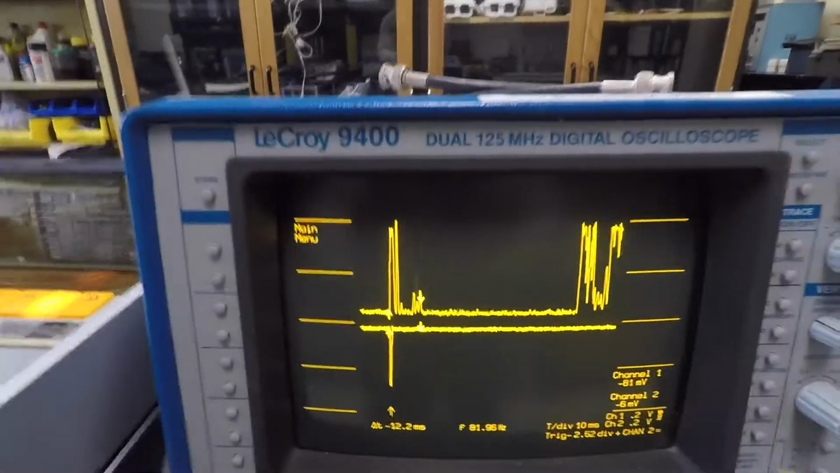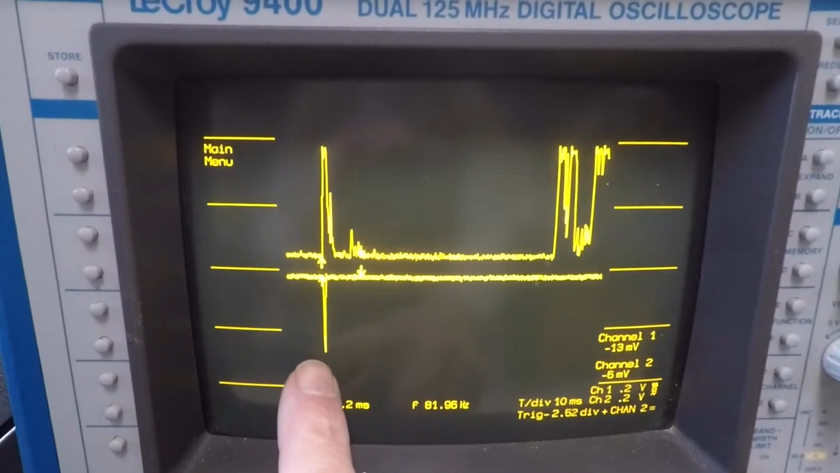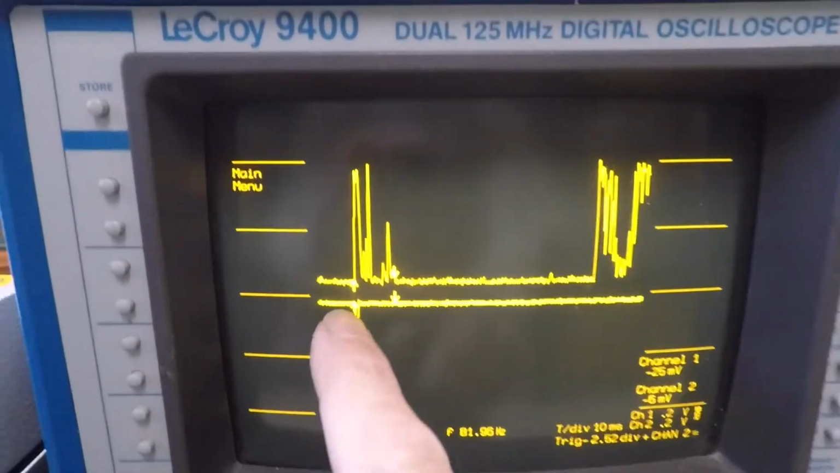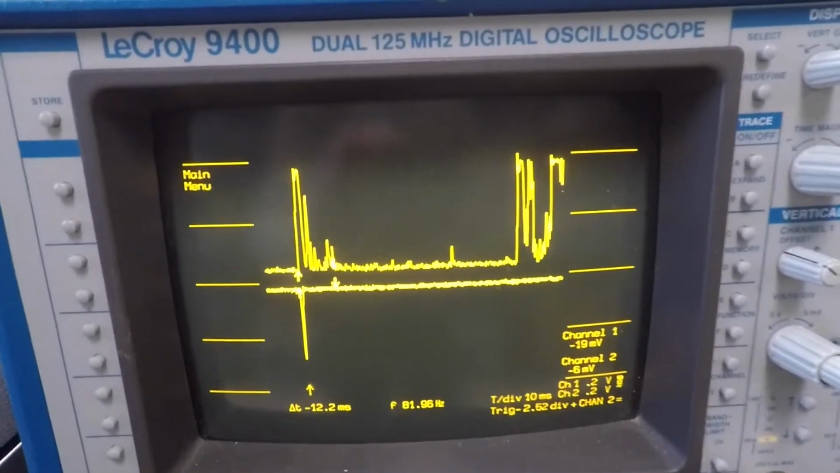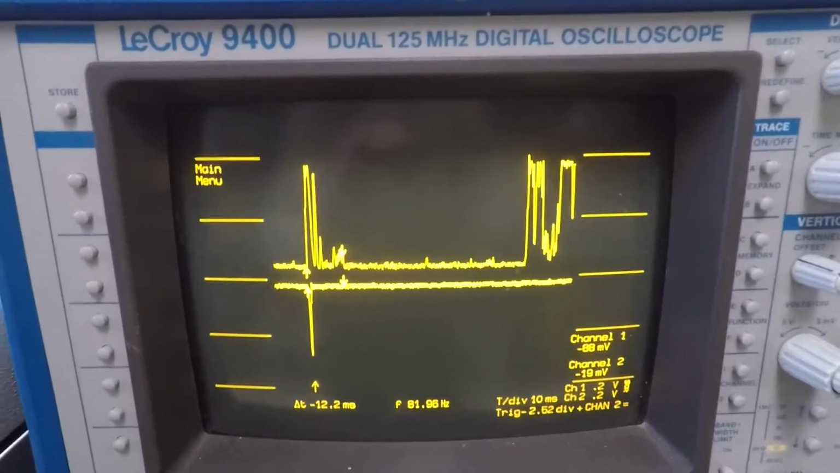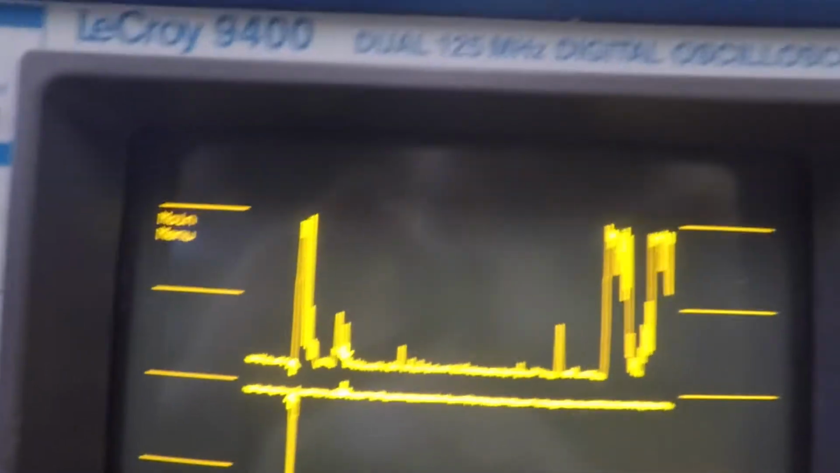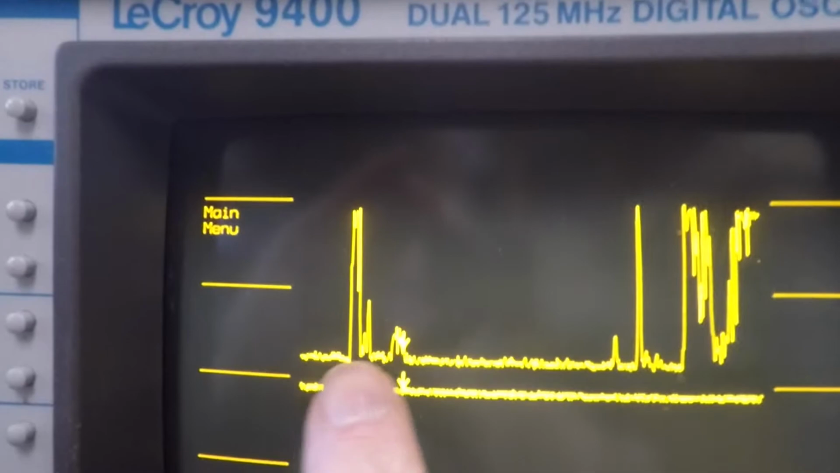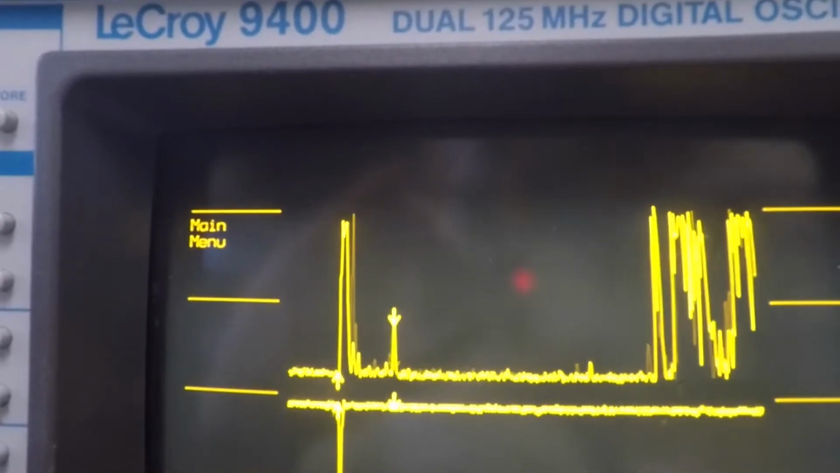So signal's coming along, and here on the oscilloscope I have the key pulse. That's the bottom trace. You get a big spike and then nothing else. That just tells everybody when the echo sounder sends a signal into the water. On the top trace, you've got the signal that the transducer gets back from what's in the water.